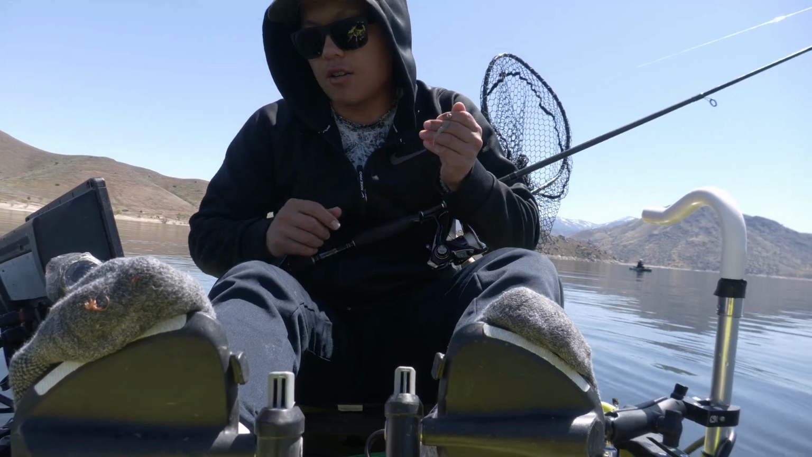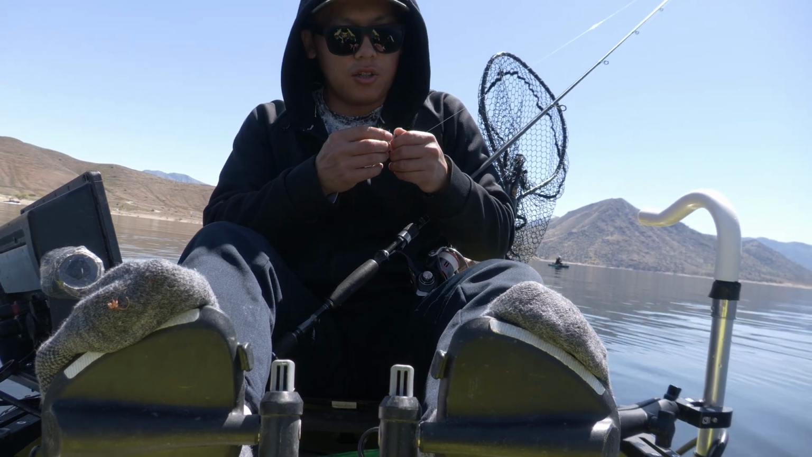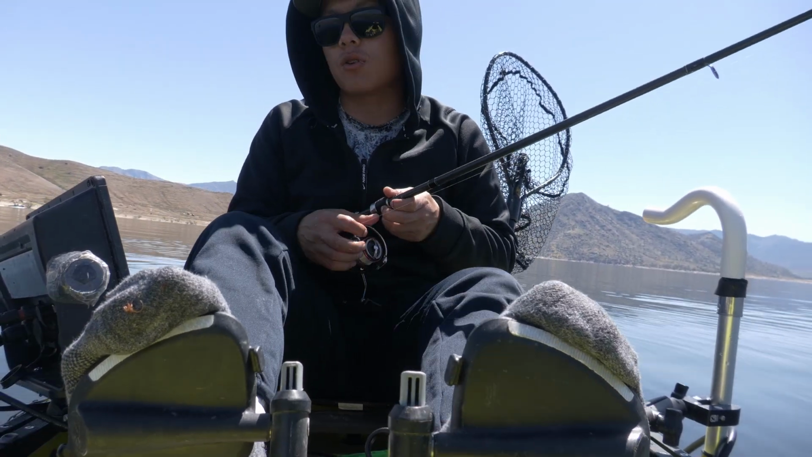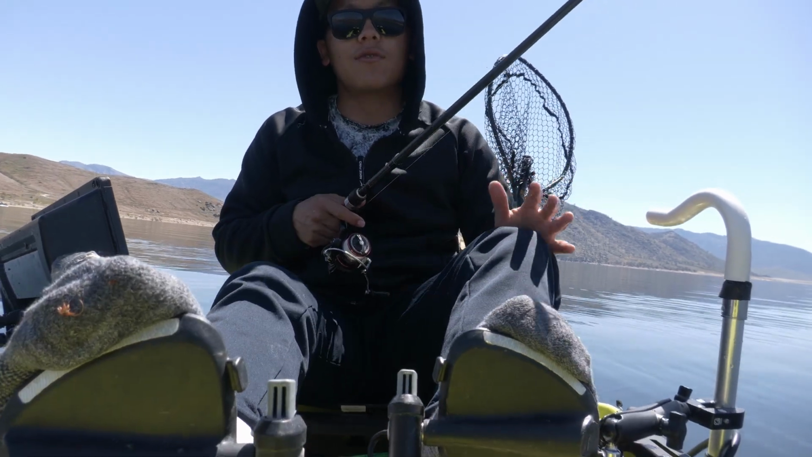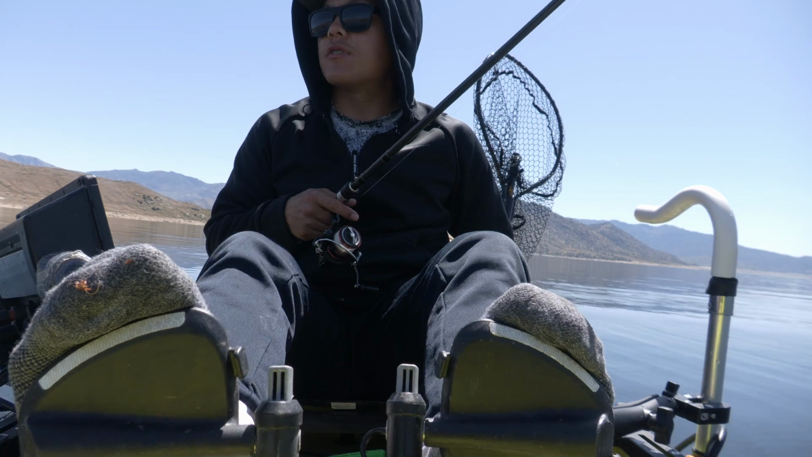Yeah, so I adjusted there just because we're fishing a lot more shallow than we were earlier. Earlier we were fishing 50 to 60 feet of water, but they were down about 15 to 20 feet. Right now we're at half that depth. We're at 30 feet of water, and they're chilling about 5 to 10 feet down there.